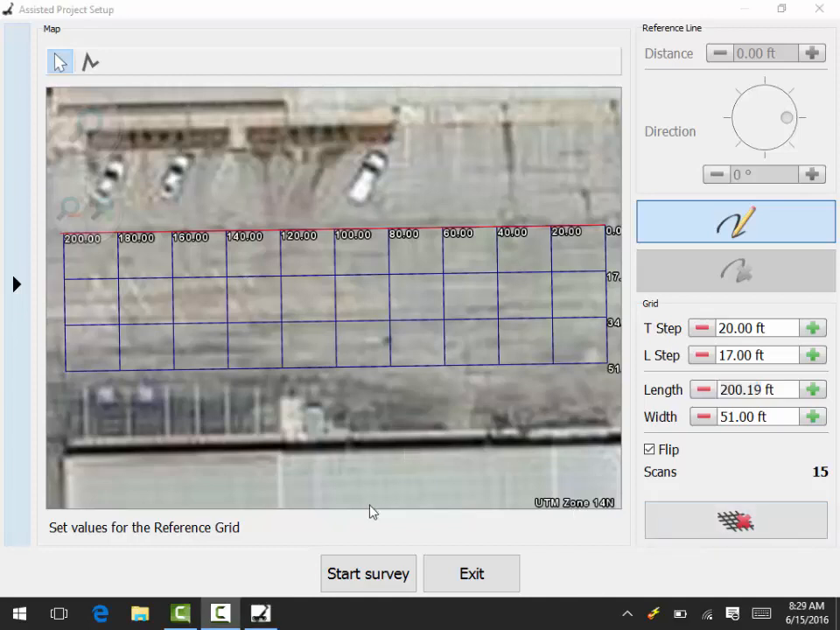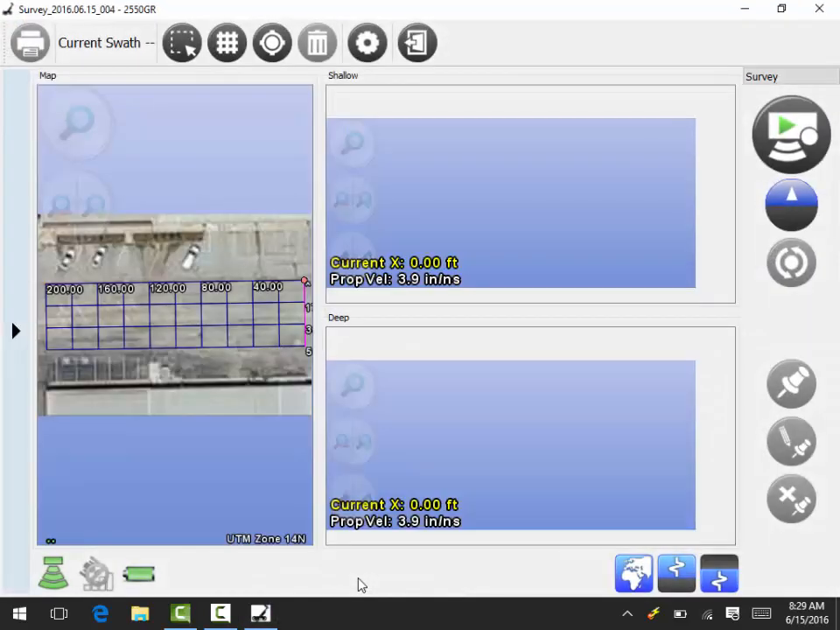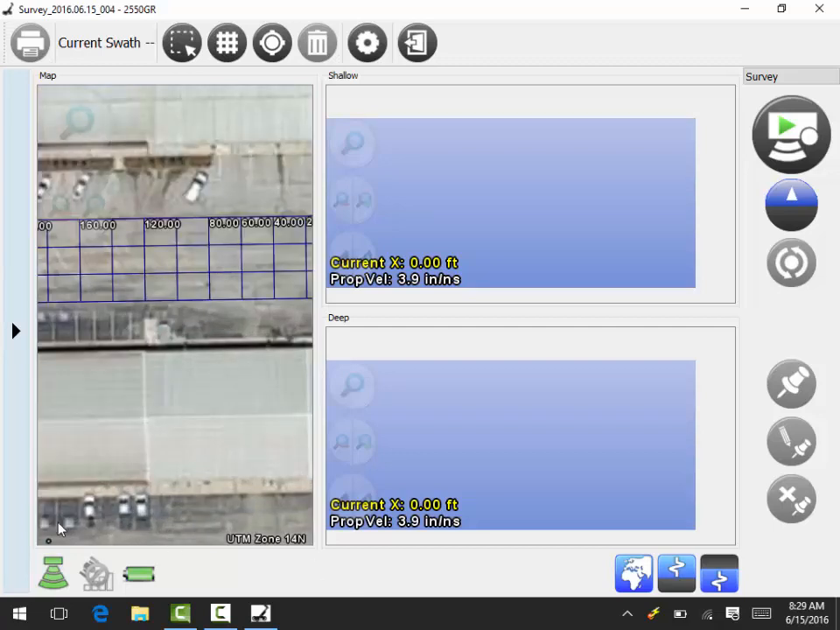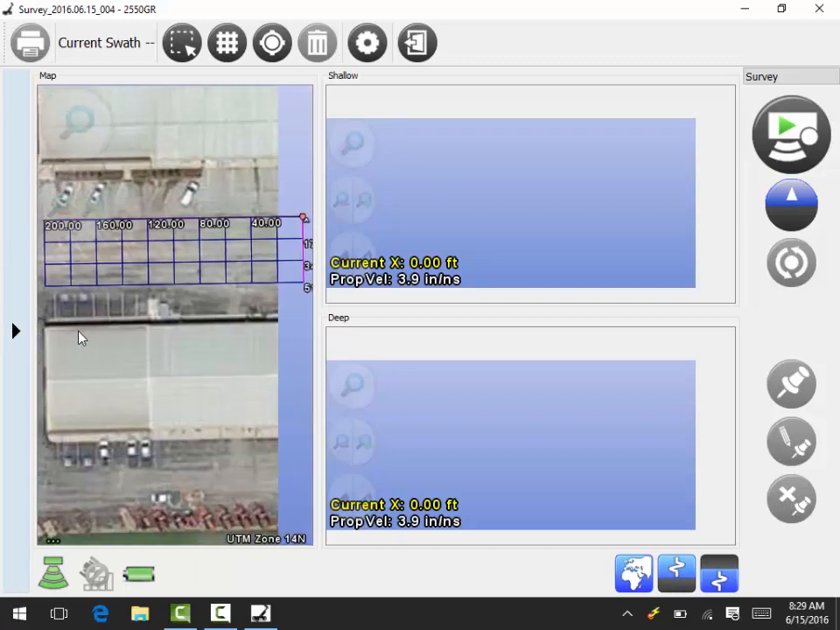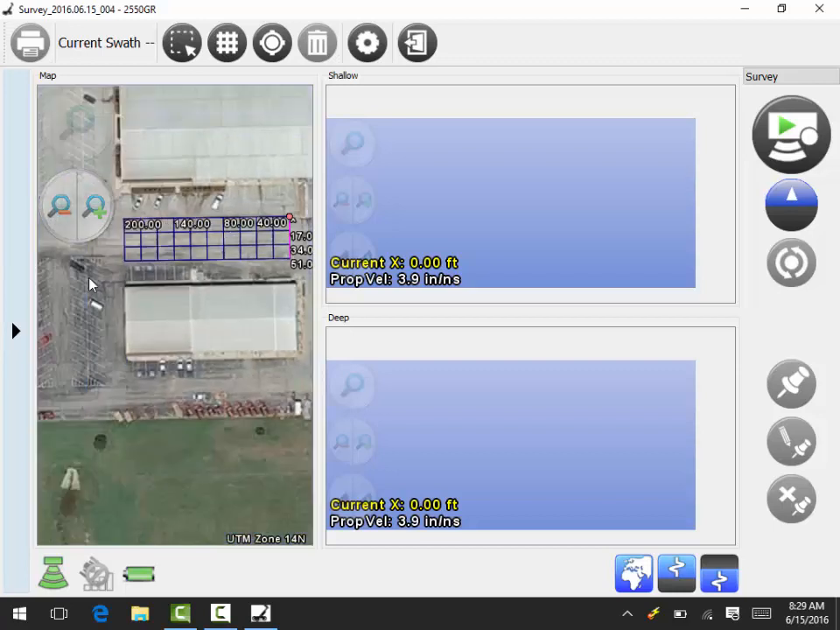Okay, to start my survey, I'm going to come down here and select Start Survey. I want to ensure that my controller is powered on, and once again it goes through the calibration process immediately. Now you notice that my reference line has started down here by the docks. Let me zoom out just to make that a little easier to see. That's my starting point for this first grid.